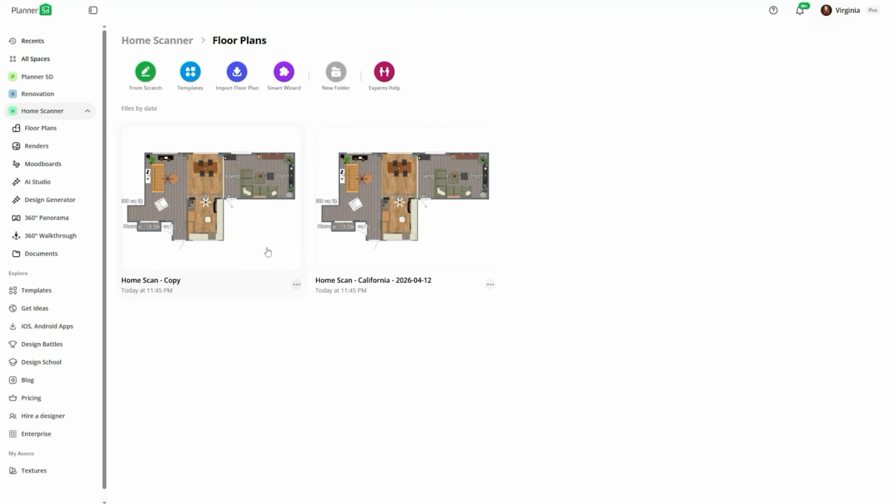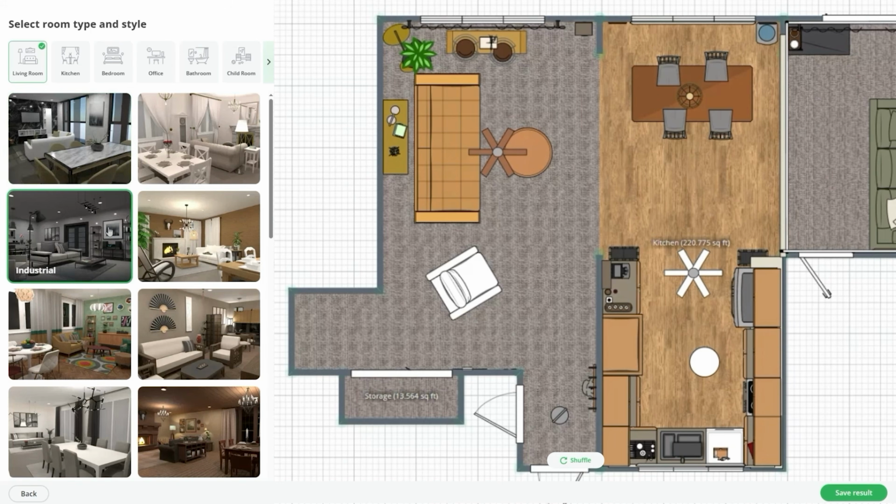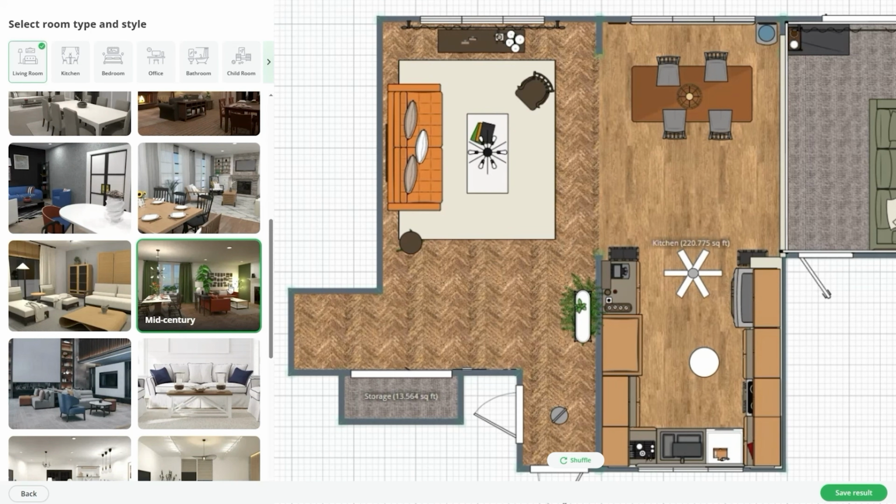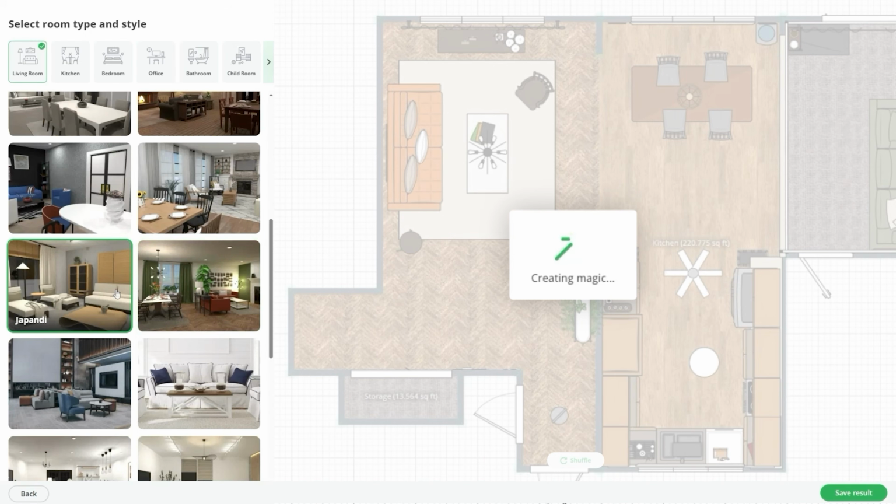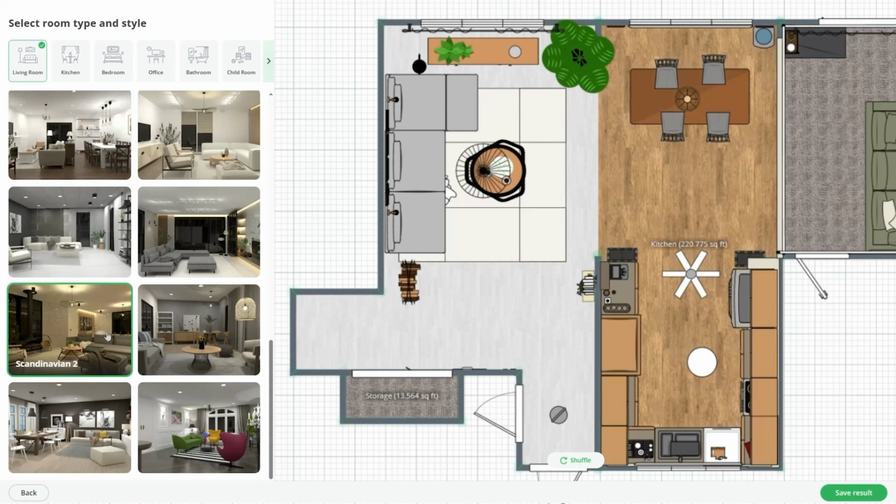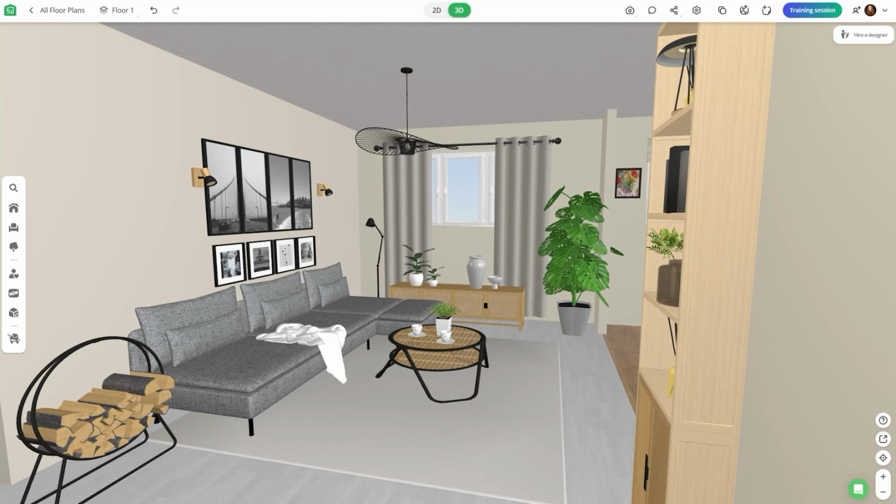Next, I used the AI designer to come up with some new concepts for this room because it was desperately in need of a refresh. There are so many styles to choose from, and each offers a great starting point for inspiration. I ended up choosing this Scandinavian style because I love how light and open it feels, and I want to start incorporating more natural materials like wood into my home.